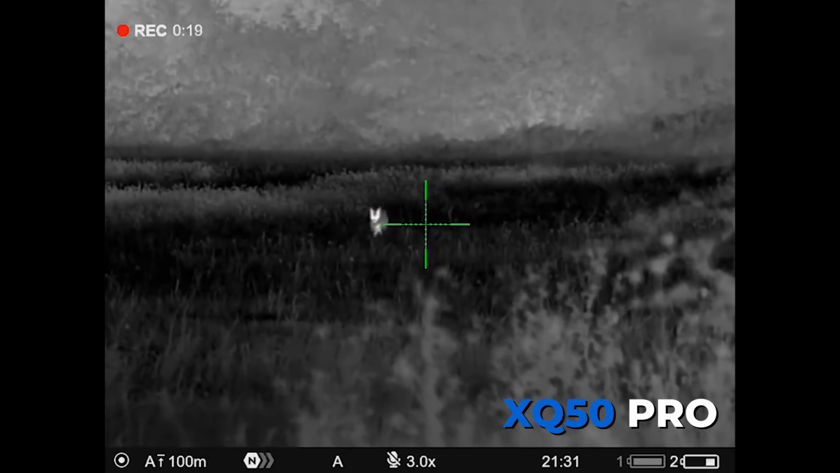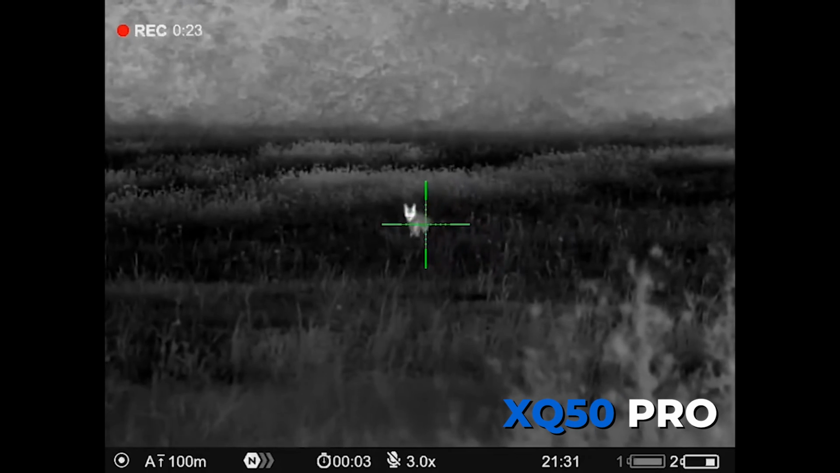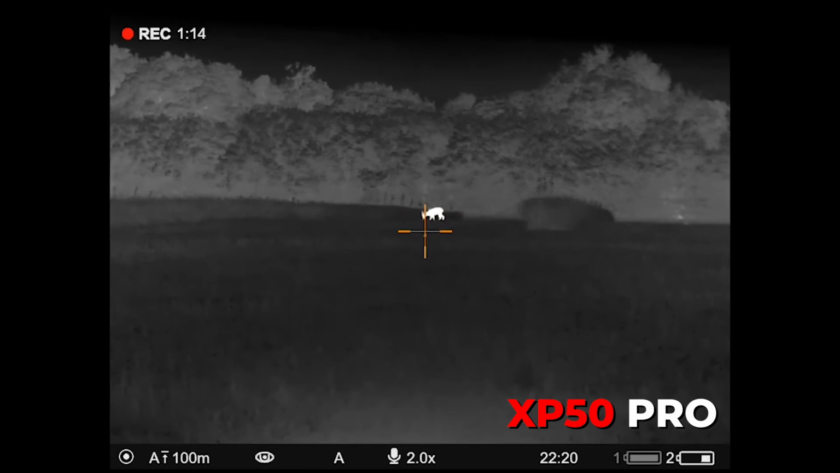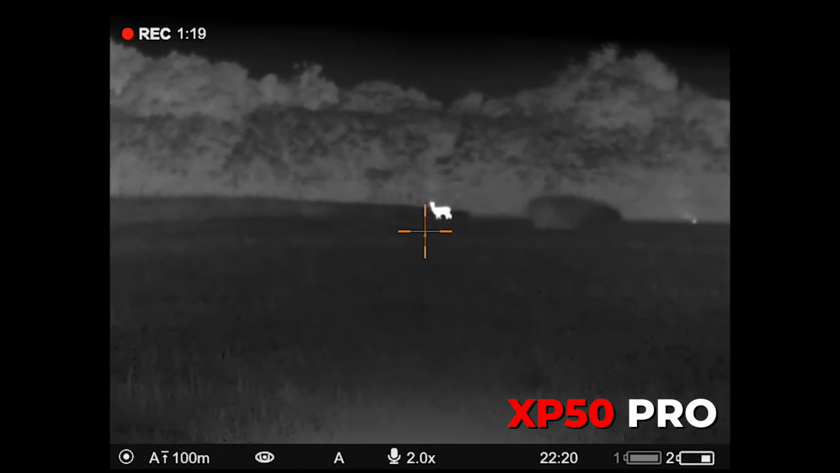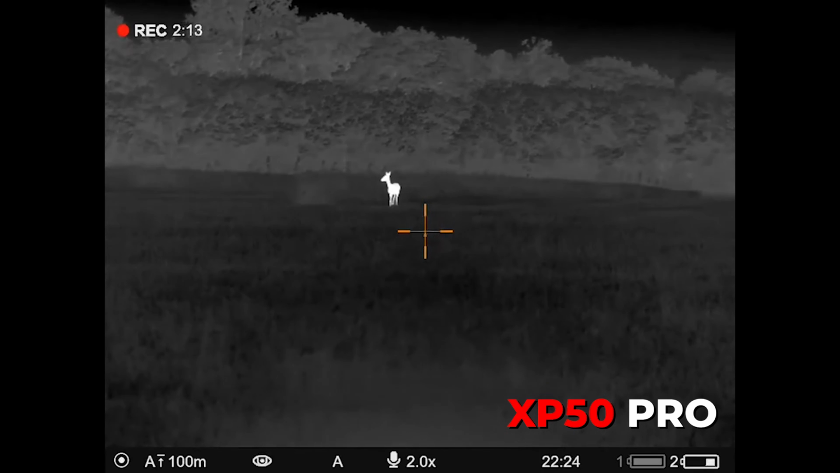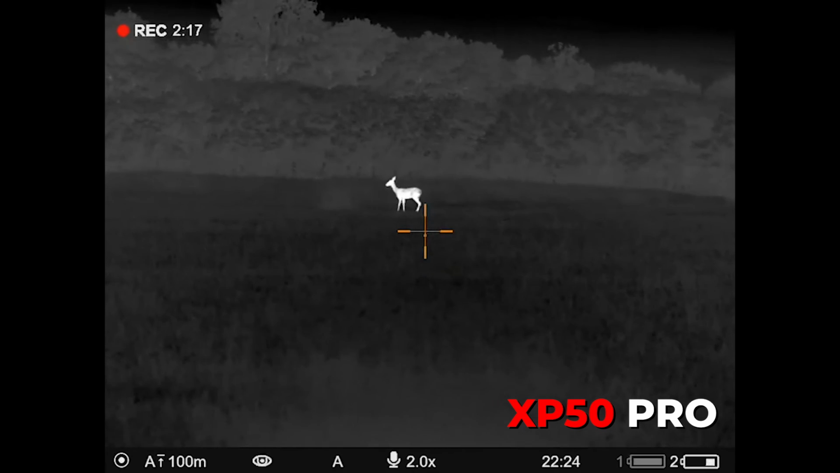And as you've seen from the other foxing videos, the quality at 100 meters is really good. Between 100 and 200, again, it's not going to be challenged by anything, to be honest with you. It's when you start pushing it out beyond there that you start seeing the sensor difference between the XP and the XQ.